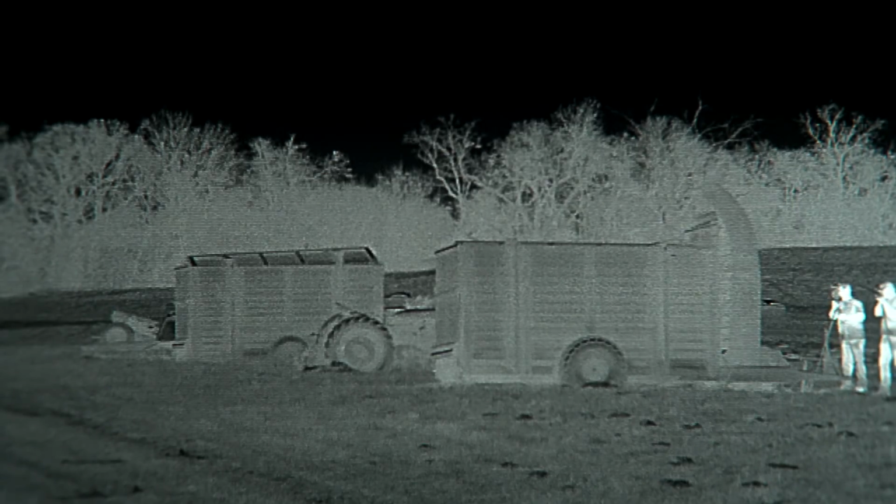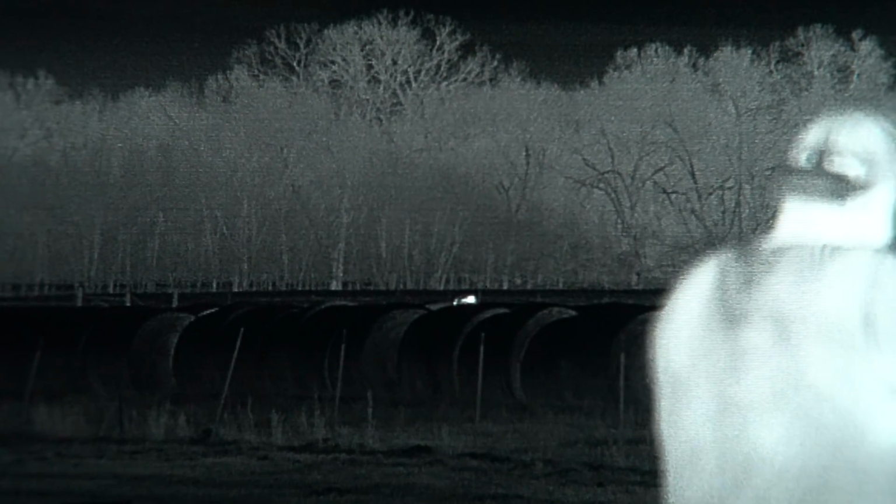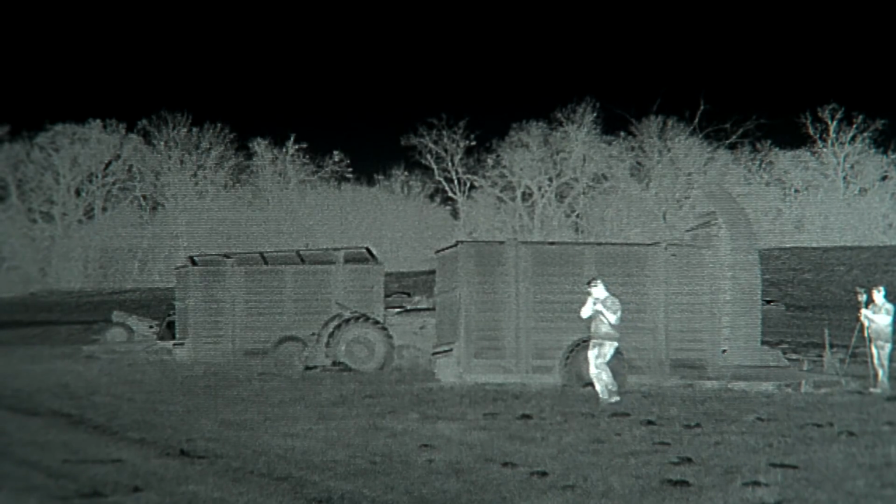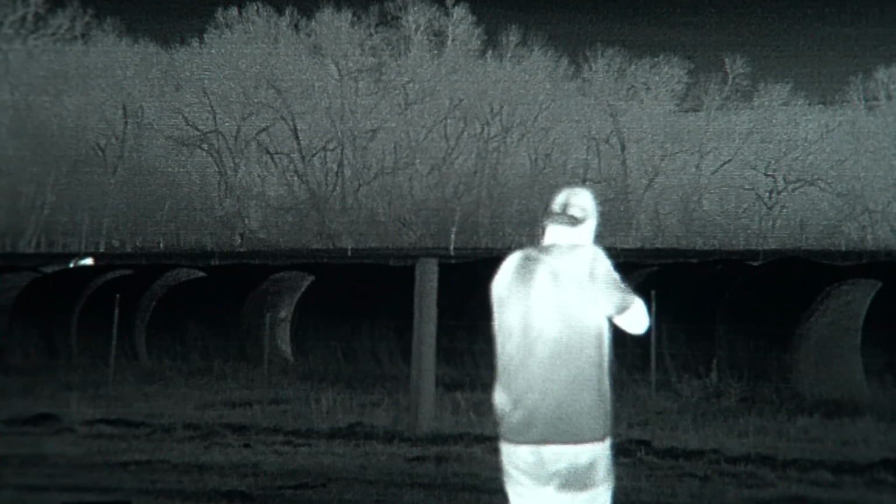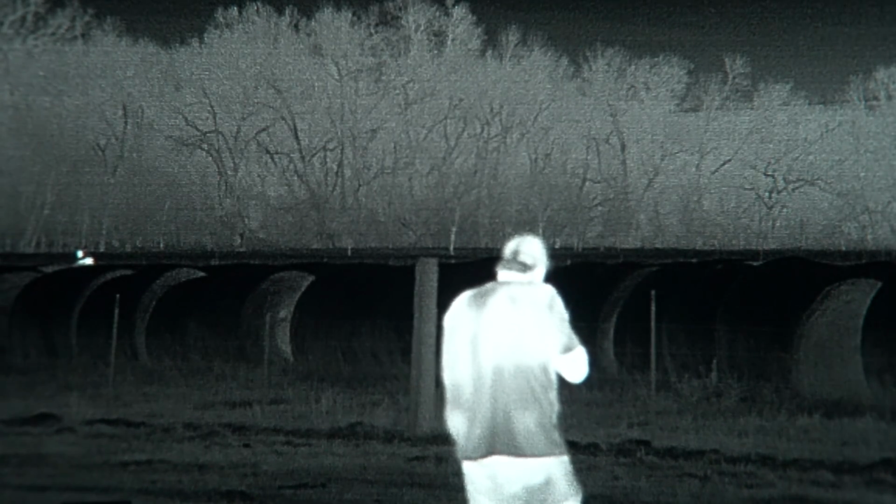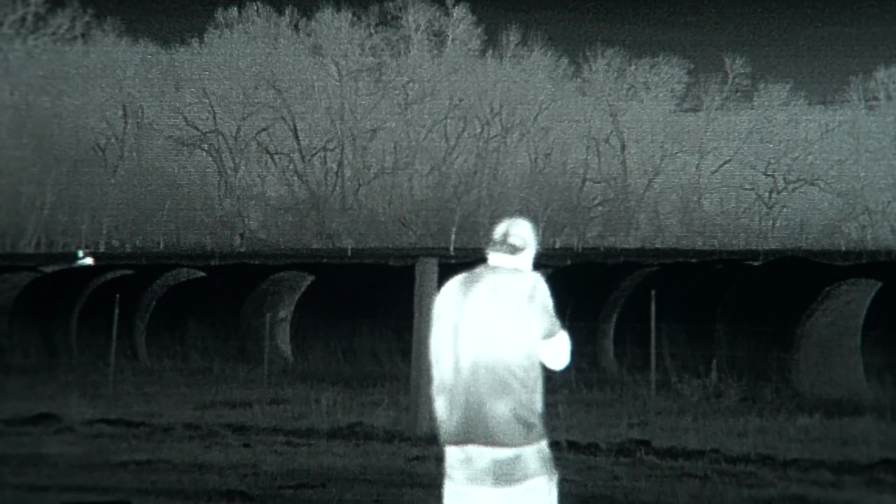And I remember thinking to myself, if that coyote turns and looks at him just one time, he is so busted. All was going according to plan up to this point, and then for whatever reason, his head pops up and he turns and looks right at him. I thought, well, that's the end of that. But no, this party was just getting started.